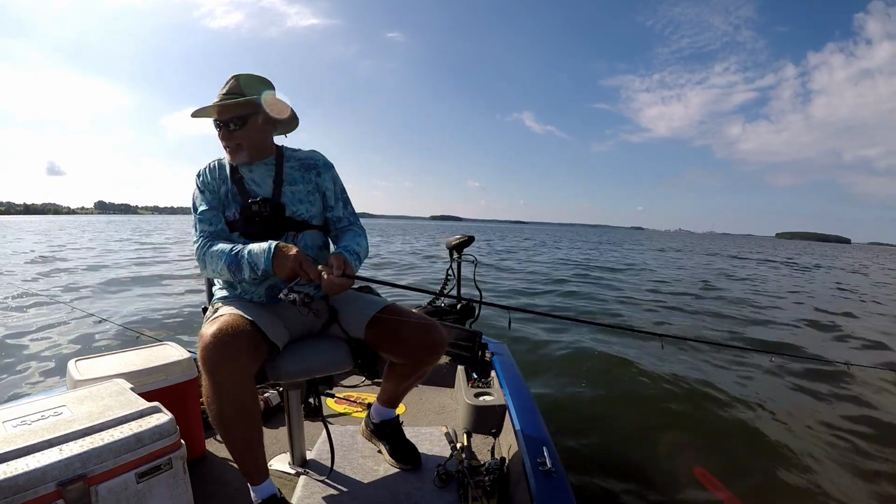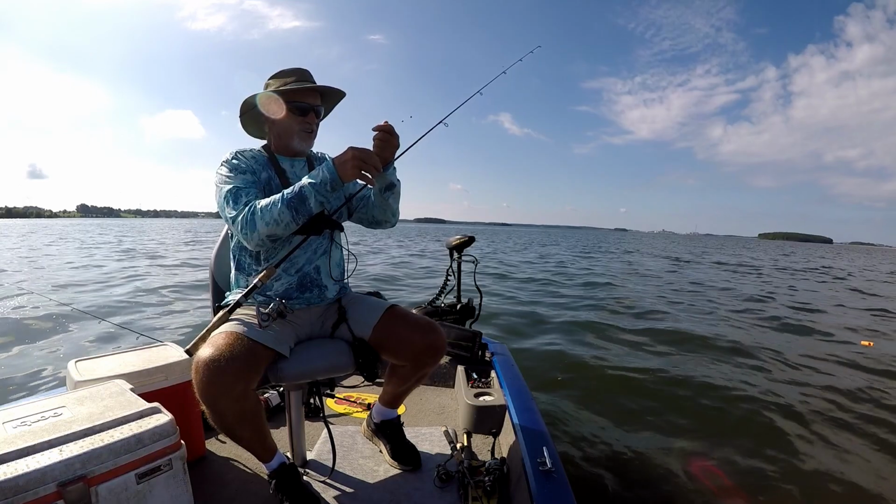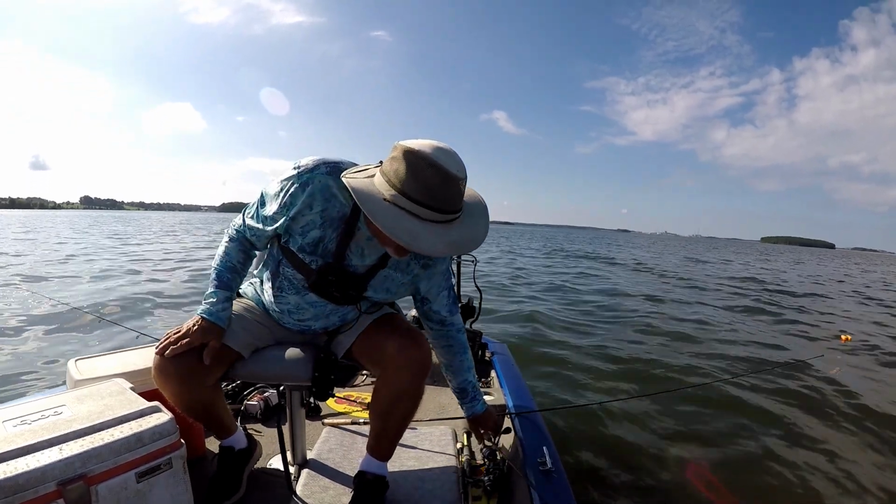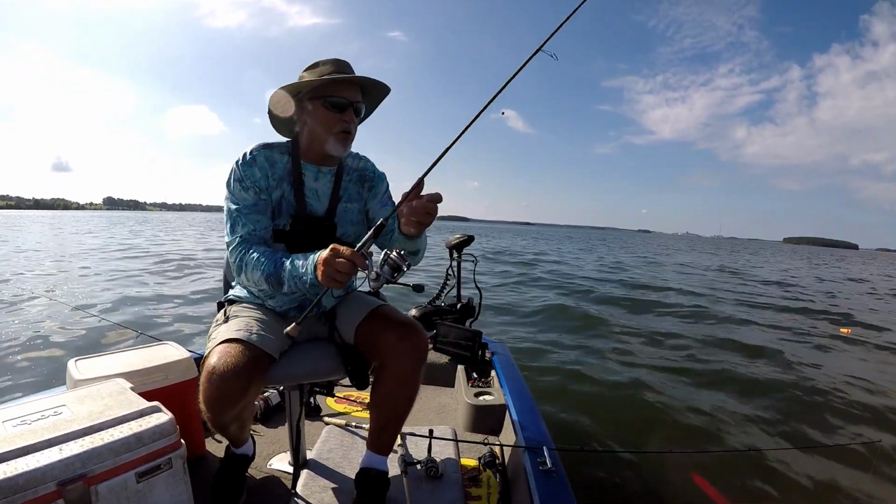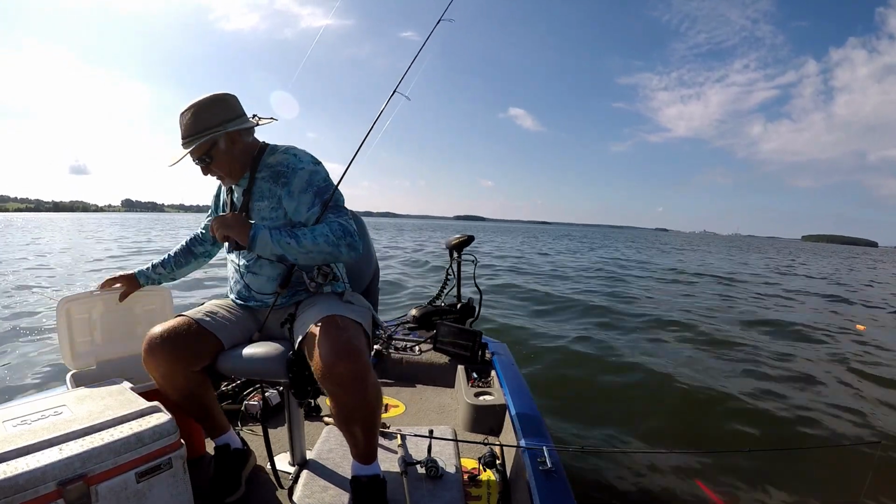I tried to lift him up without sticking a net under him. What in the world are you doing, old fisherman? Let's put a minnow right there too. I know better than that. I'm getting too doggone cocky. Well, a 1.25 pound crappie fell off because why? I tried to lift him in the freaking boat.